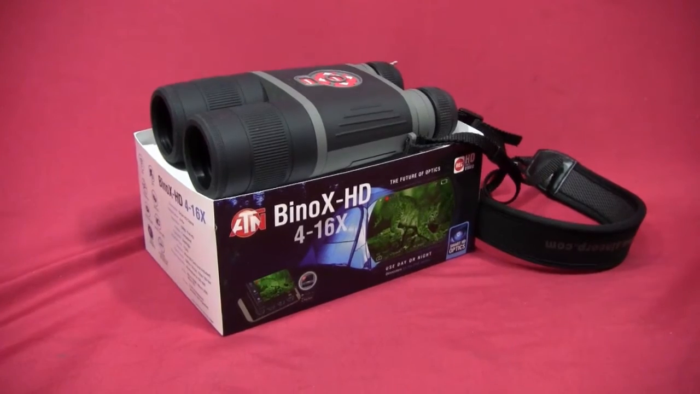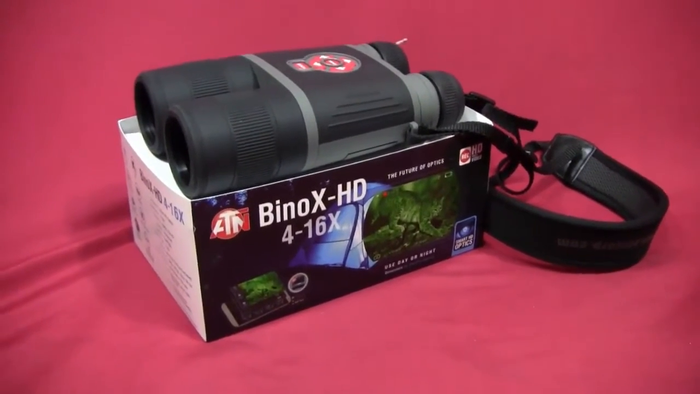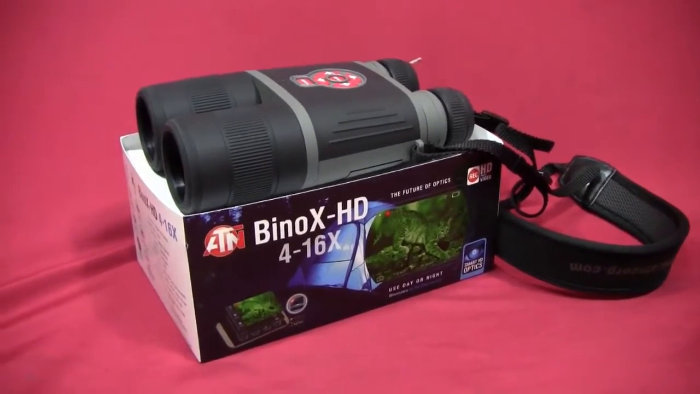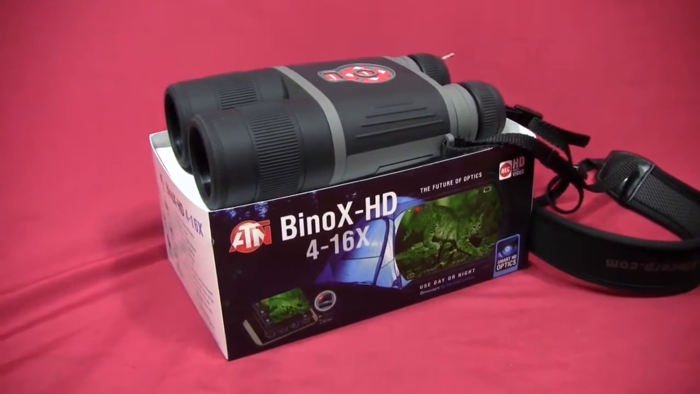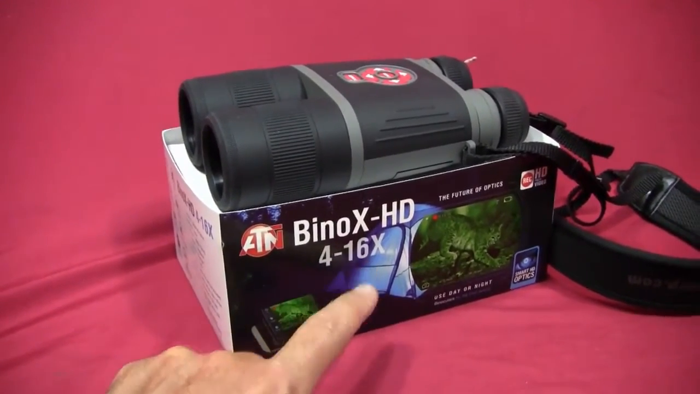Hey, this is Kevin with Consumer Reports, and what I've got here is ATN's. They call them the Binox, or you can see it here, it says BinoX, and they're HD digital day-nighttime binoculars. And this particular version is in the 4 to 16x power.